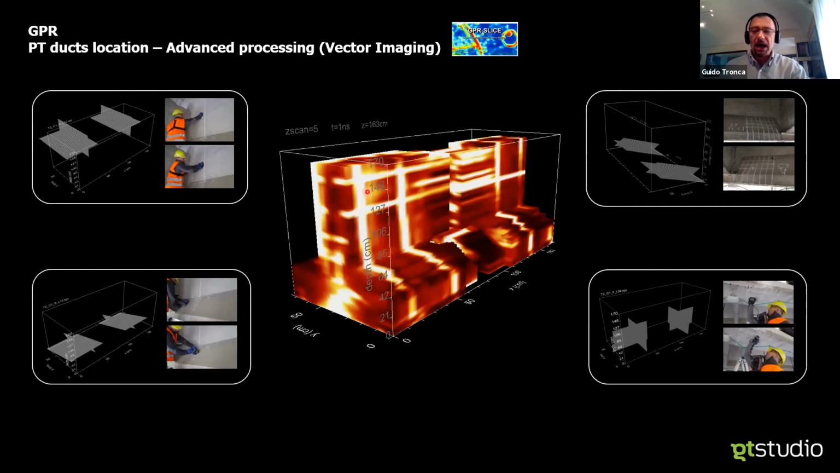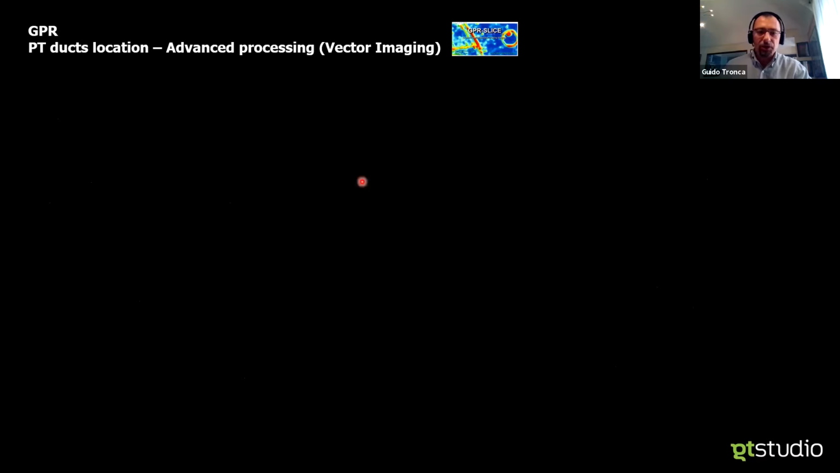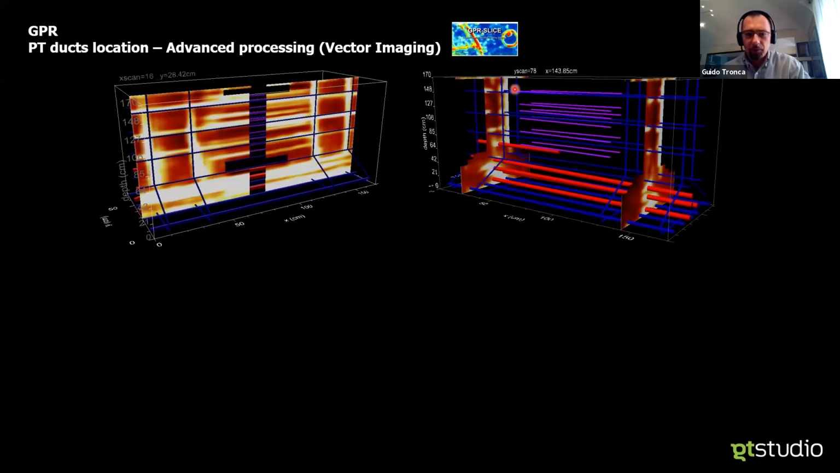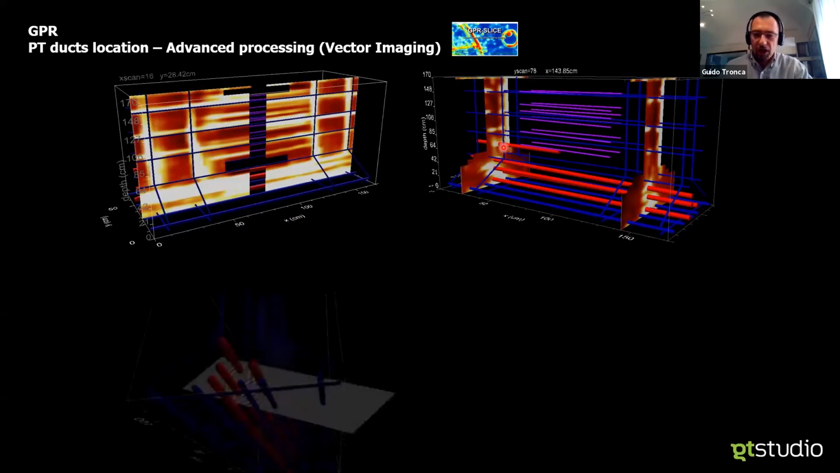Here, my eye is really helped and guided in assigning all the anomalies, all the high-intensity steel reflectors. I can work with all in sections, typically, and start drawing my object.